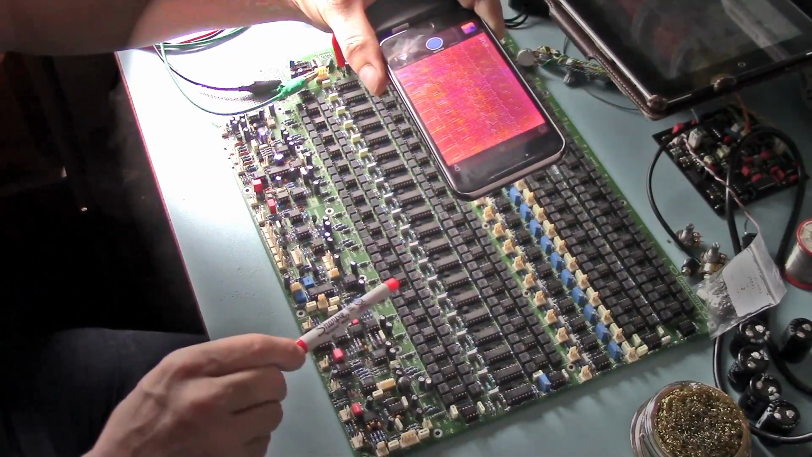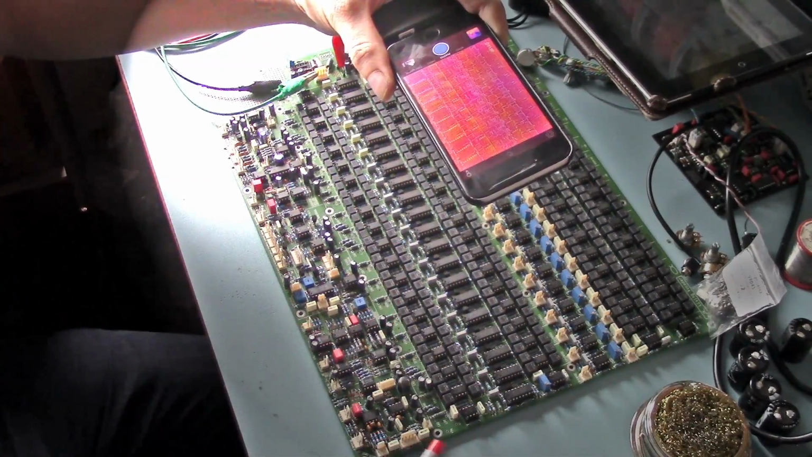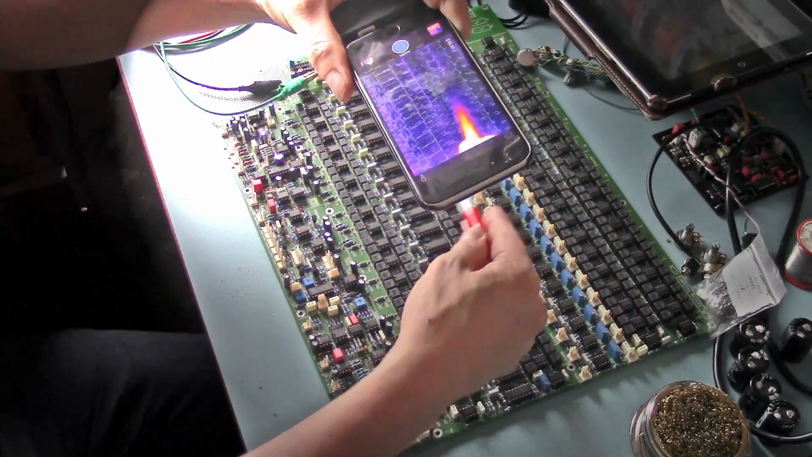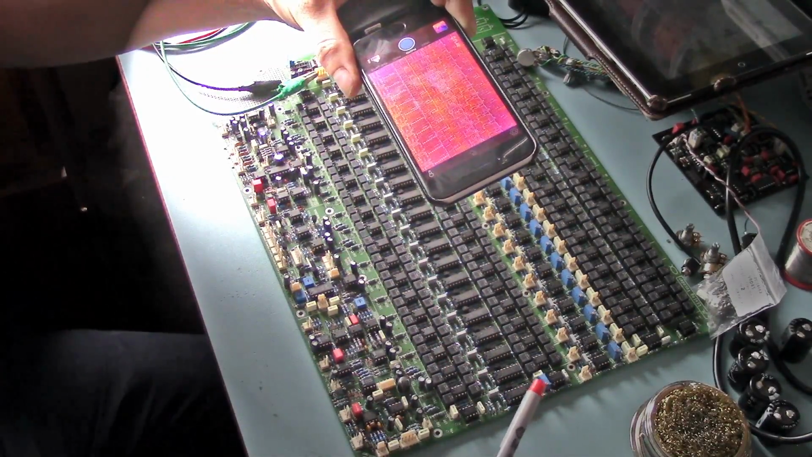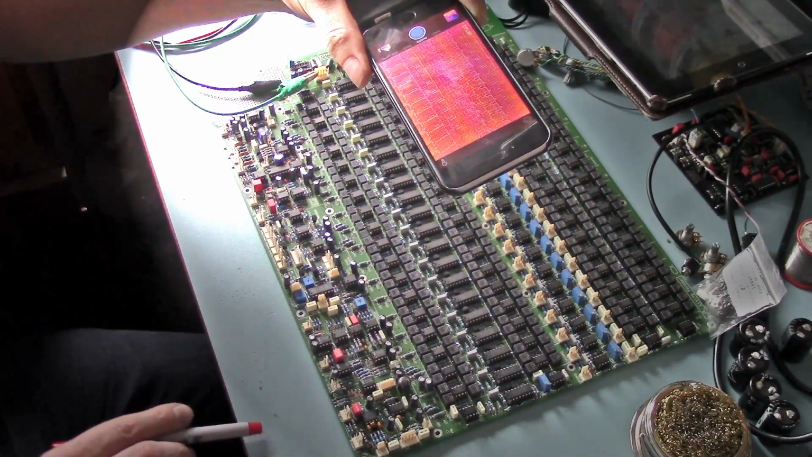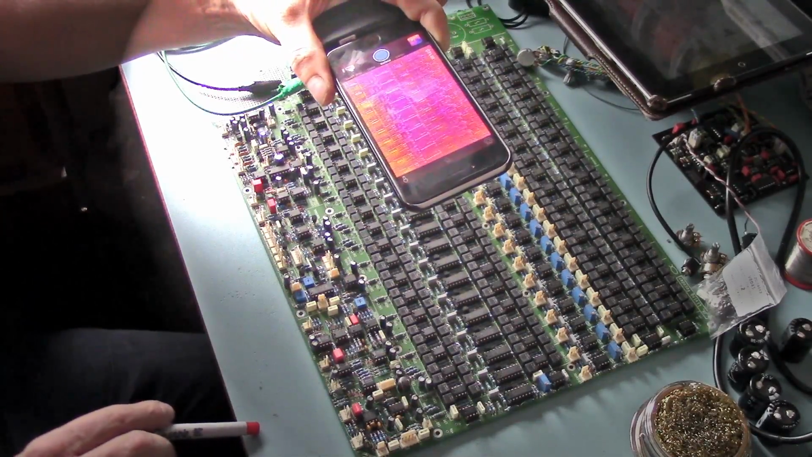I've never actually tested this board. This is the first time I've switched it on. I've only just built it, and it seems like each one of, there's like 20 filters all along here, and there it's calibrating again. You saw that freeze. Now that's a lot longer between calibration than when you first switch it on. So be aware of that.